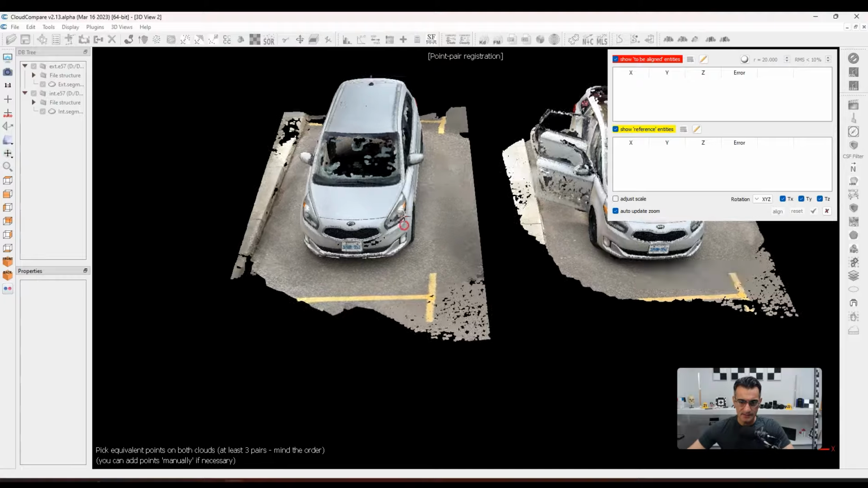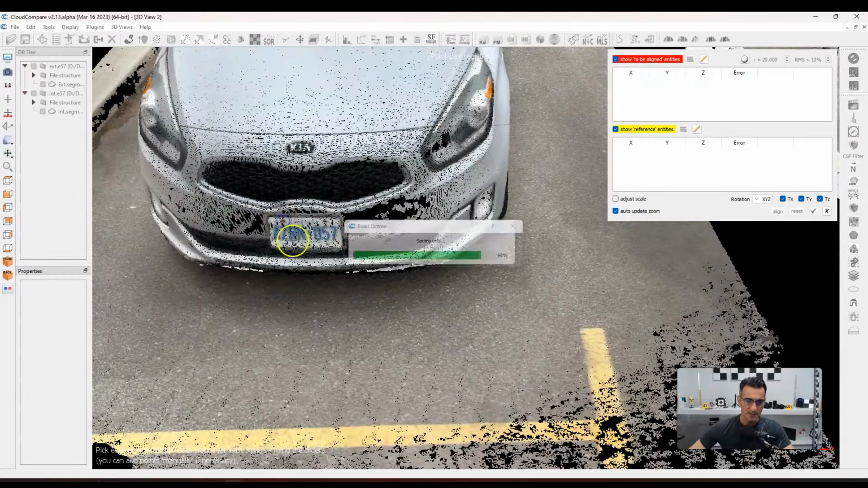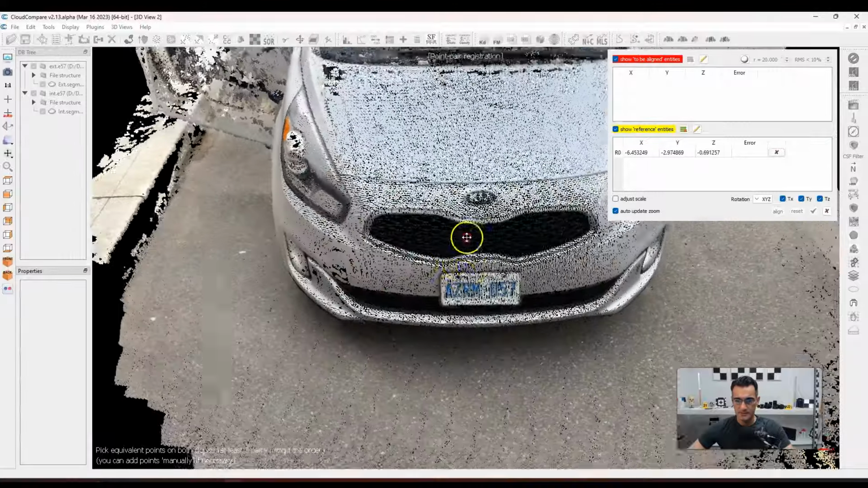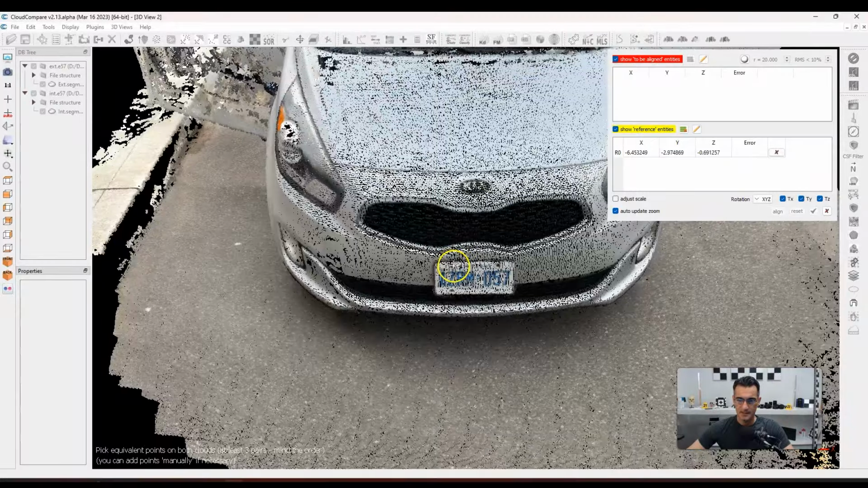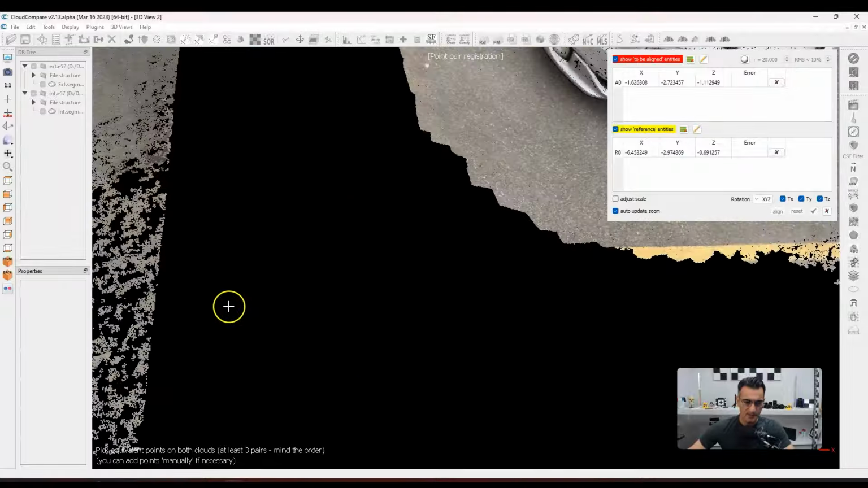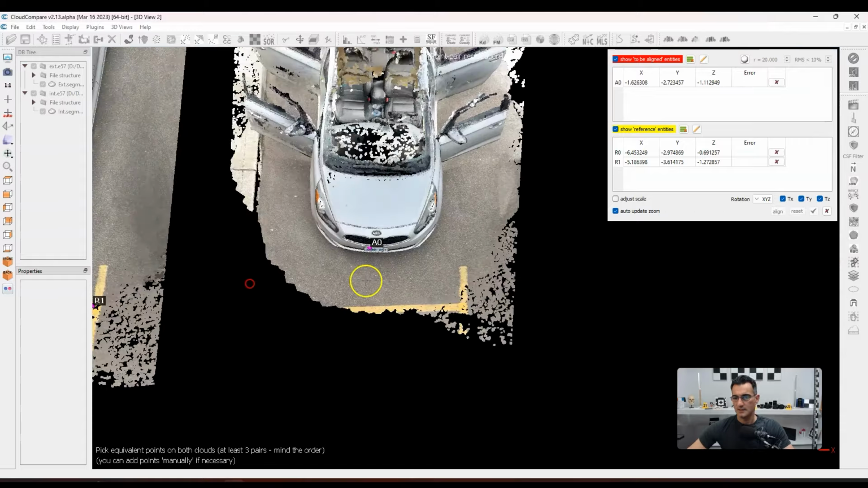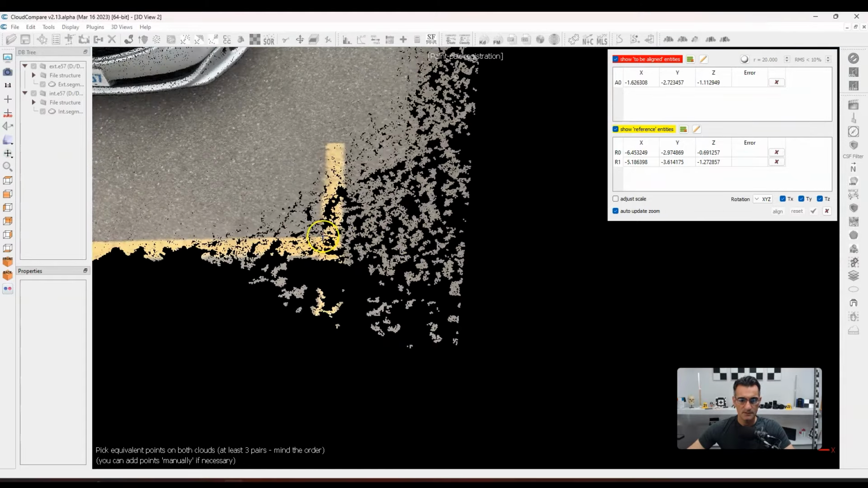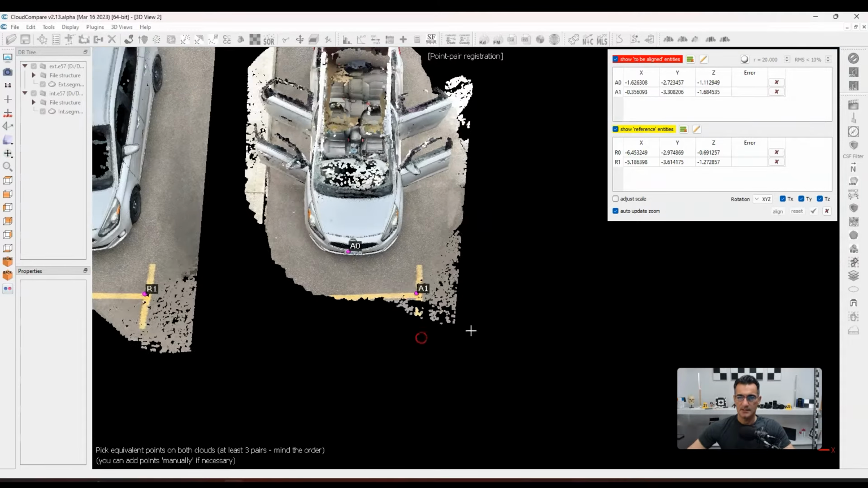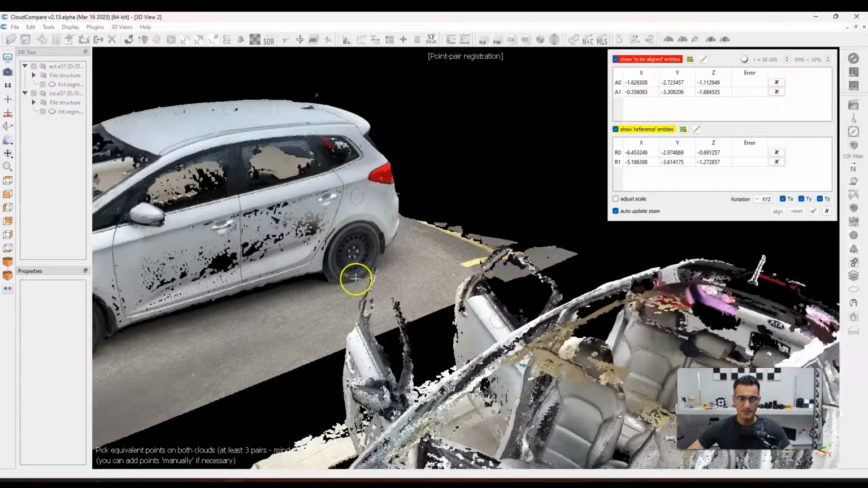And now I need to pick on some common points. So what I'm going to do is I'm going to click on the license plate here, this one here. That picks me a point. I'm going to do another one over here. And I need about 4 points. So I'll find some common ground here. Maybe one here at the intersection of these lines. I'm going to do the same thing over here, like that. And then I'm going to go around the back, and I'll probably pick something on the tire.